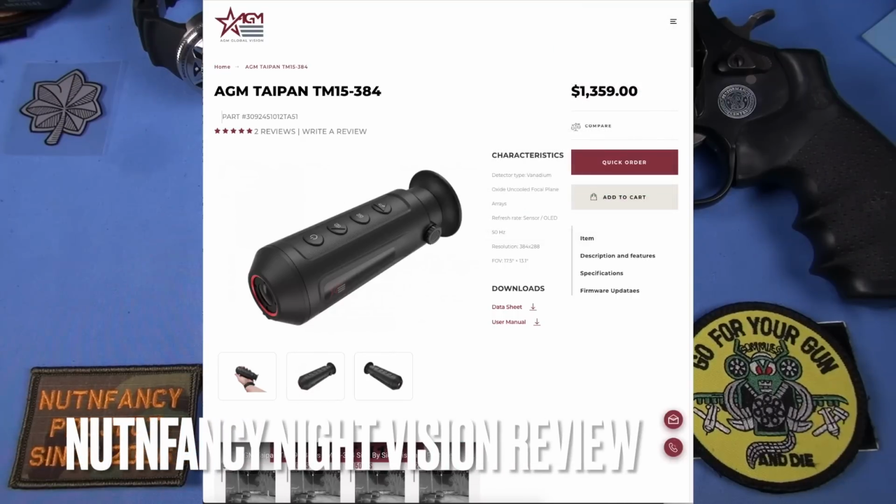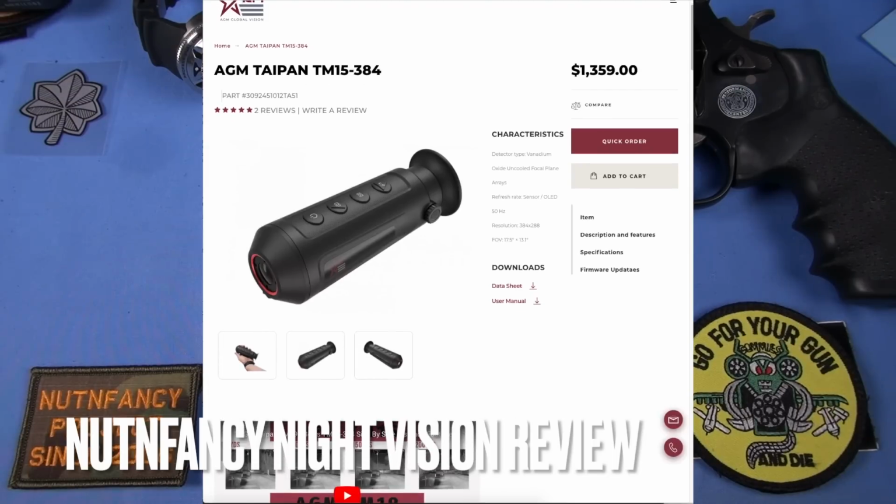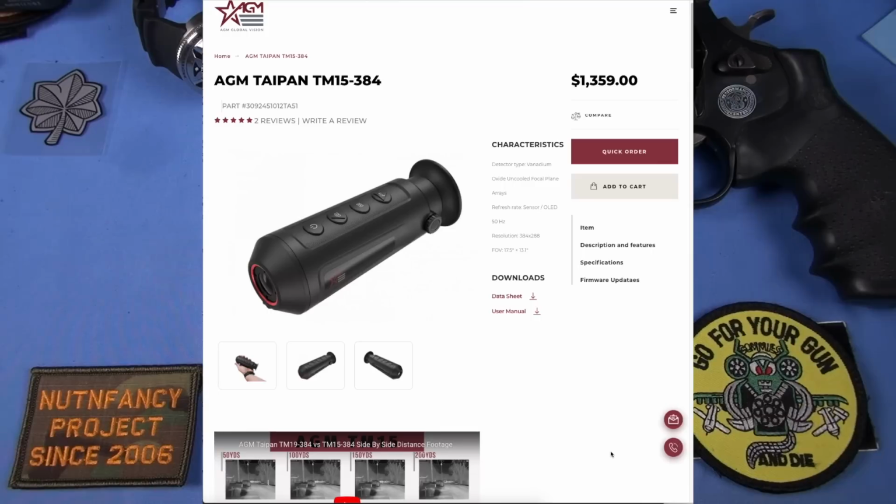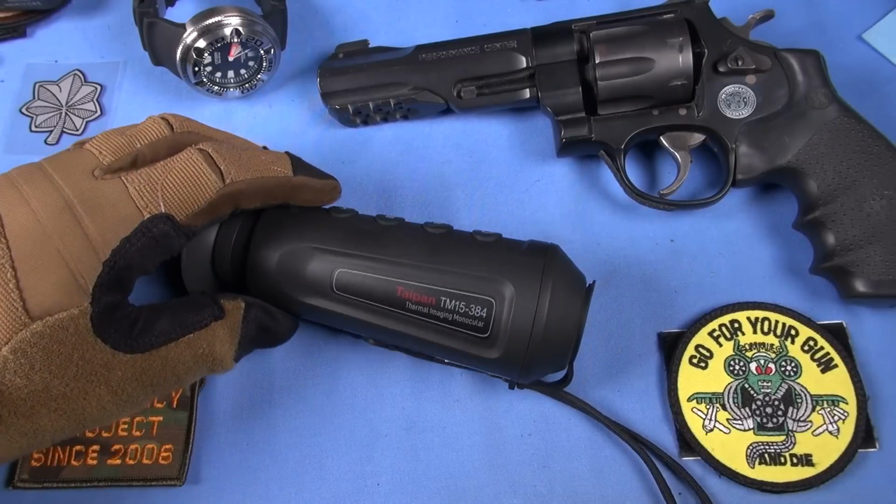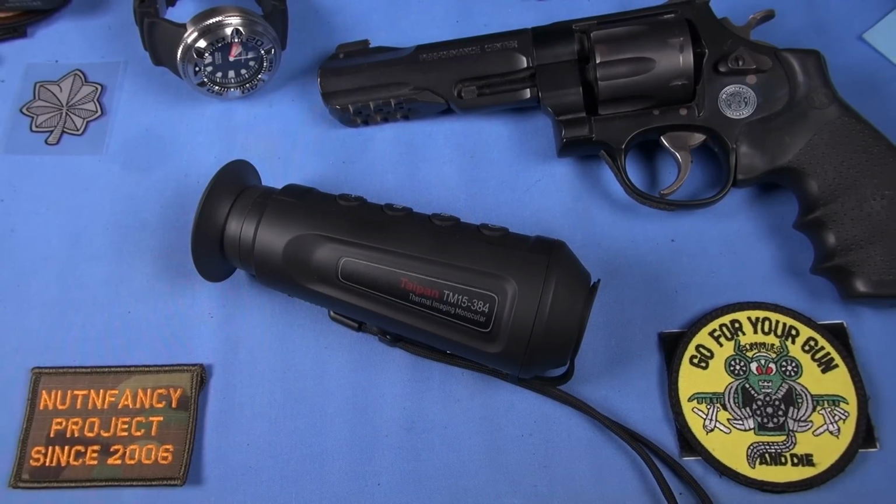Let's kick it off with a philosophy of use discussion real quick on the AGM Taipan thermal imaging monoculars. Here's the one I bought. That's right, I bought this one. This is a TM15 384. All the testing is complete, and it was extensive. I know this unit pretty darn well at this point.